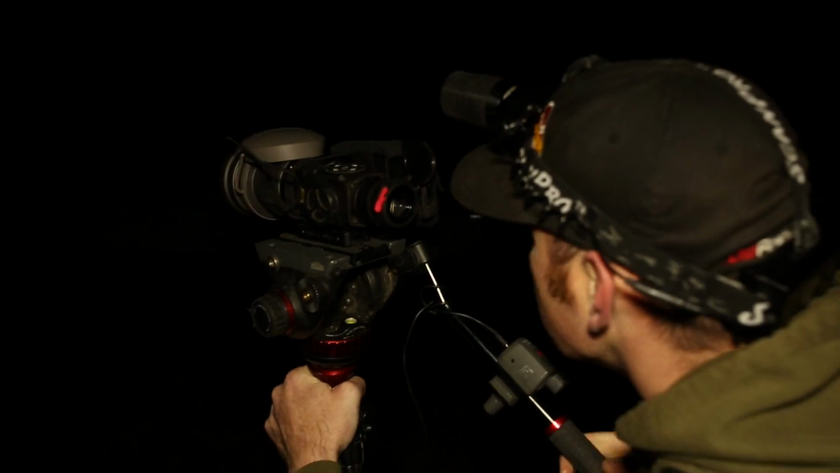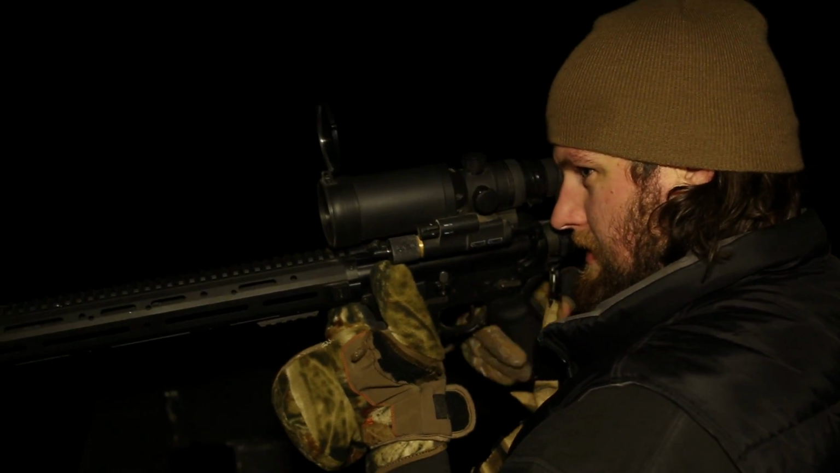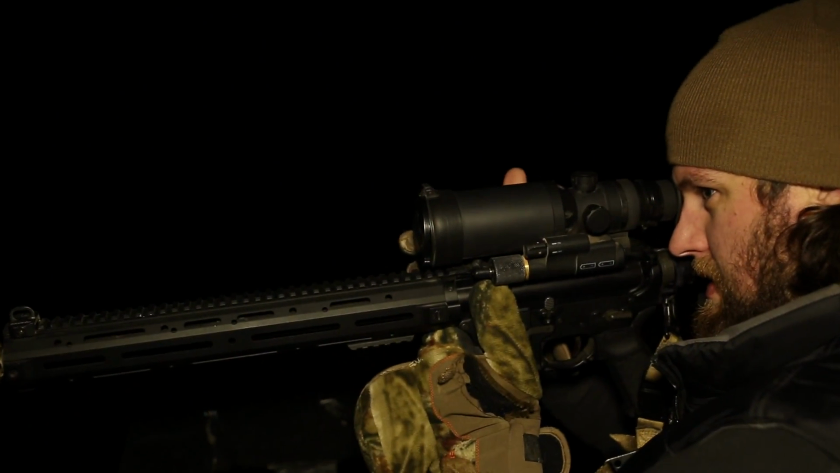Tyler is one of those guys you can just tell. When you hunt with enough people over a long period of time, you tend to pick up on which ones just know what they're doing and which ones don't. And it became very apparent real quick. We had the thermal expert in the truck, and there was no doubt we had our work cut out for us.